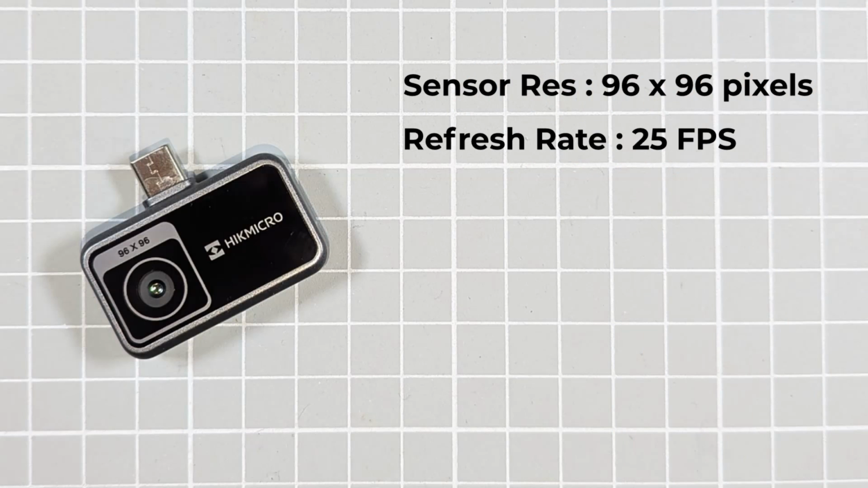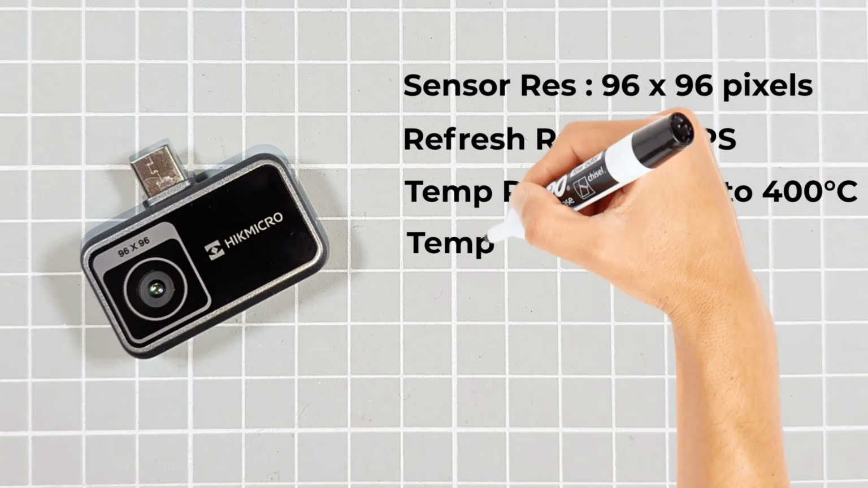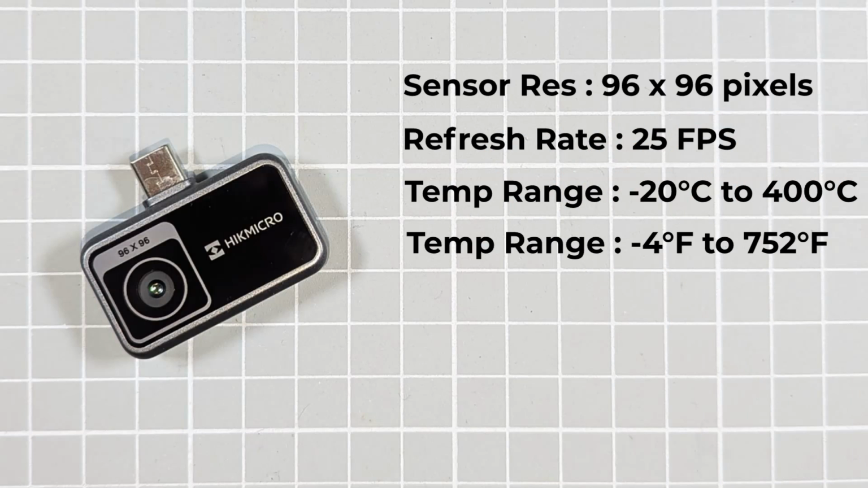Now the update of the camera images itself updates at 25 frames per second, which should give us nice smooth motion as we investigate our objects. It's able to sense in a temperature range of -20 degrees centigrade up to 400 degrees centigrade. And in Fahrenheit, that is -4 Fahrenheit up to 752 Fahrenheit.